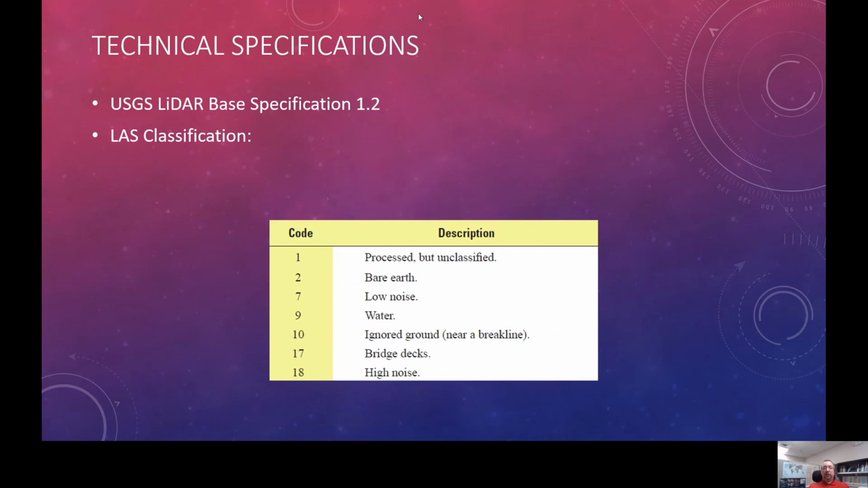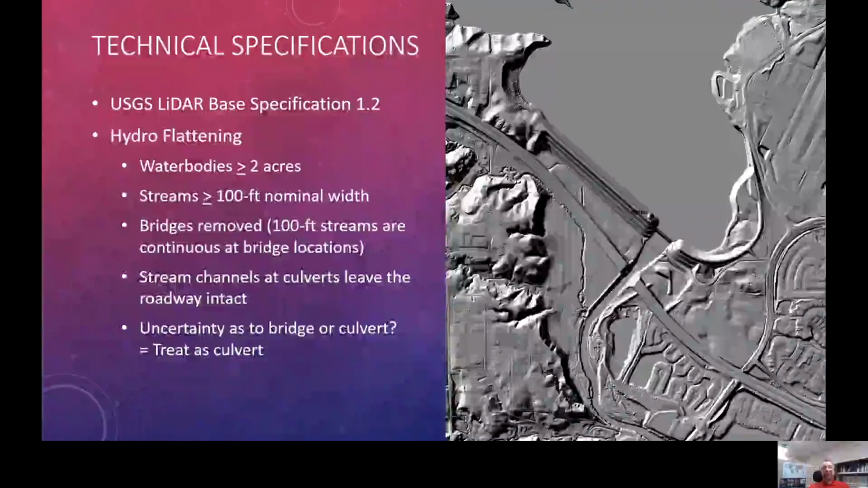Moving on, let's talk about the classification scheme of the LAS files, or the point cloud files that are delivered with the project. We did the base classification scheme with no extra classifications ordered. The classifications seen here that you're typically going to get in our project are going to be classification 1 and classification 2. Class 1 is unclassified above ground points, and class 2 is the bare earth points. The other classes will appear, but there will be far less of them in our project. Additional classifications, like I said, were not included, mostly due to expense.